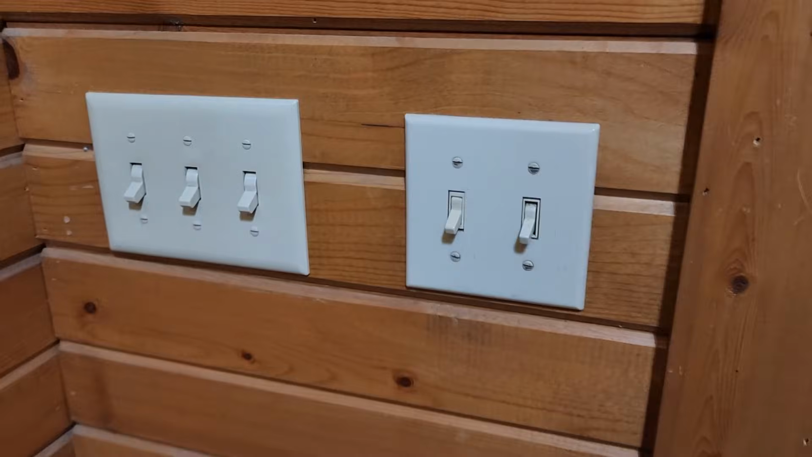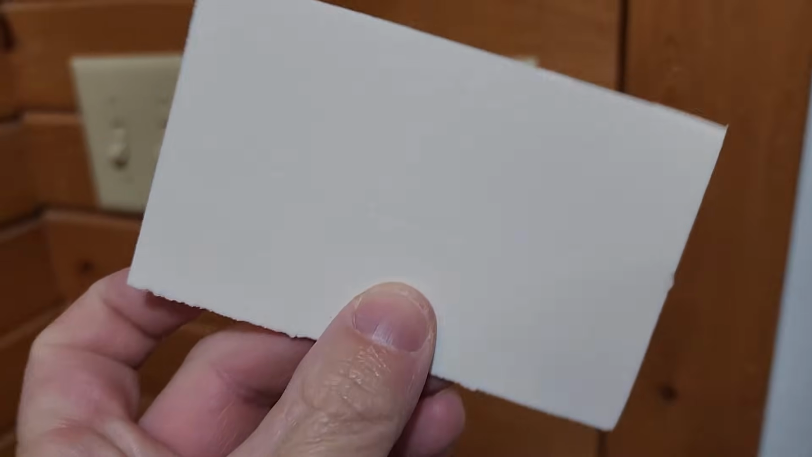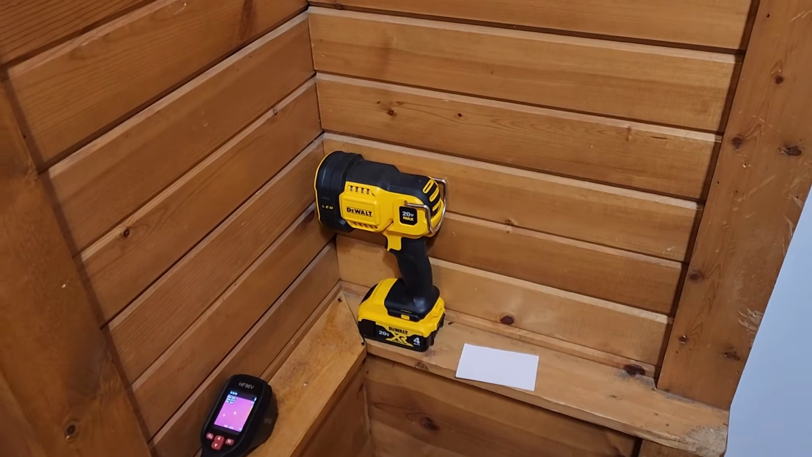So all we have to do is get a slotted or regular screwdriver, take out these screws, pop off the cover, punch out for our switch, and then slap it back on. We'll check it with the thermal imager again and see how it works.